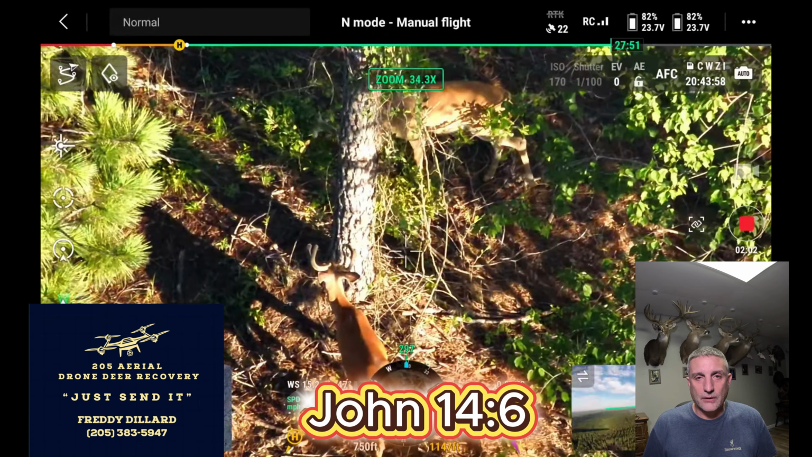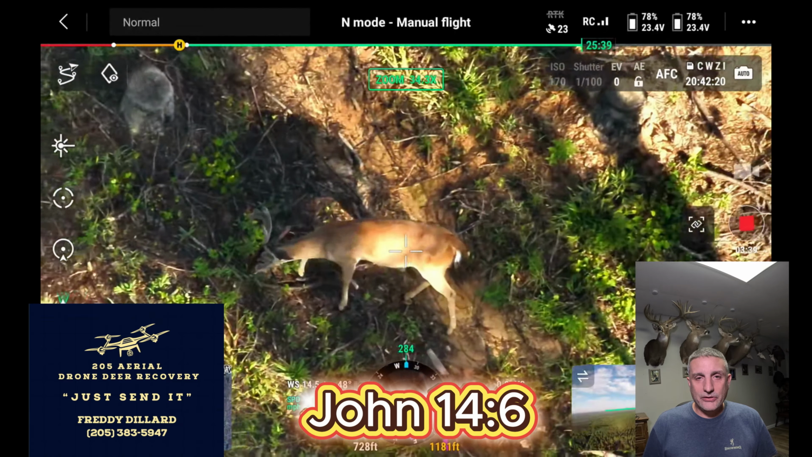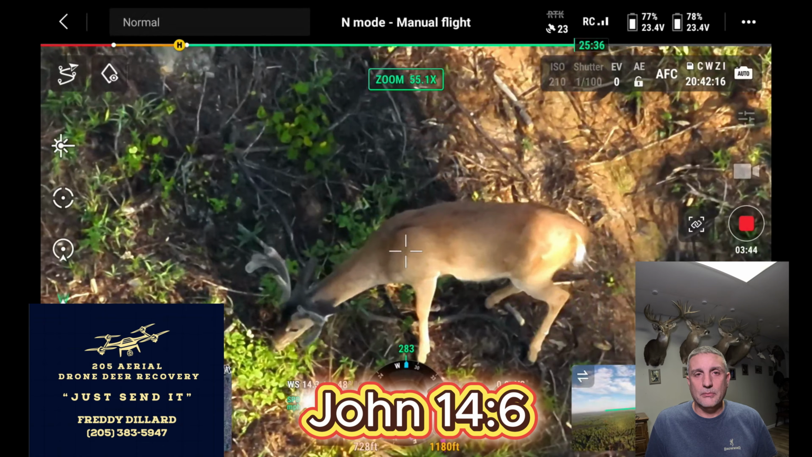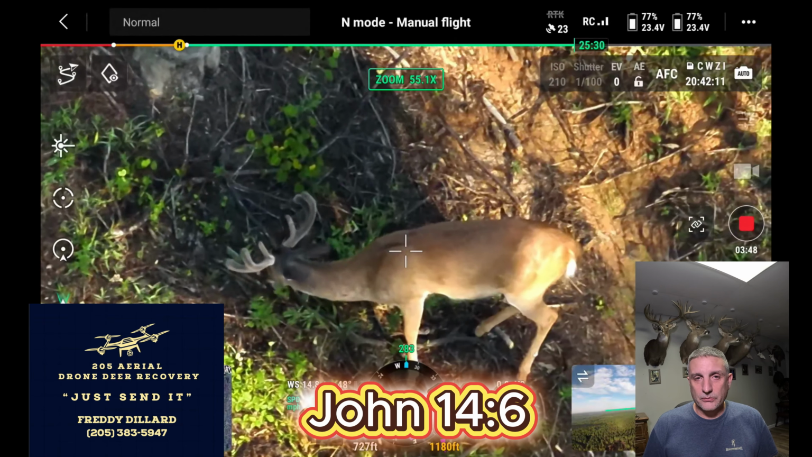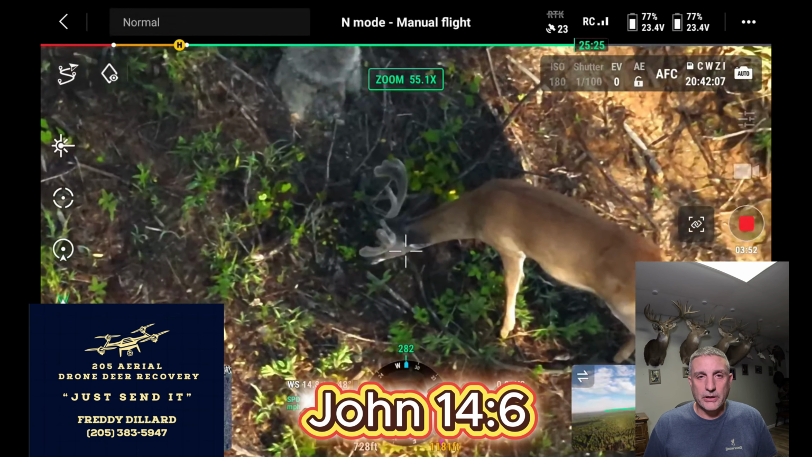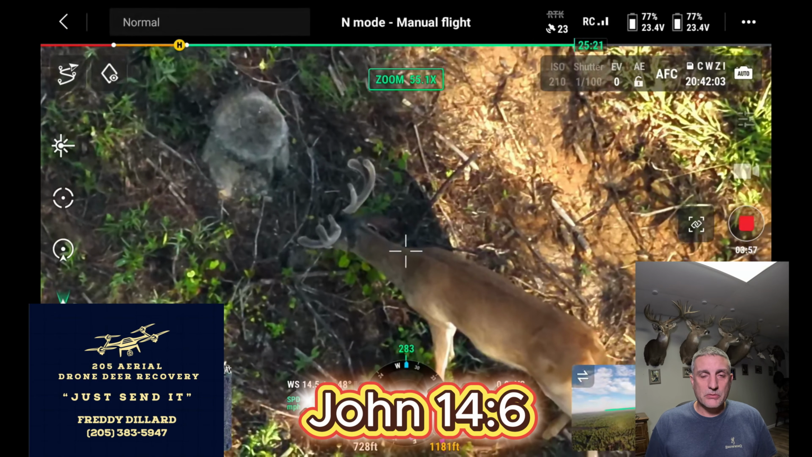You don't have to turn the drone off to do that. It's got the hot swap option. But by the time I got the drone back to where the deer were, the sun had heated everything up. And at that point, I could not distinguish deer from stump, from tree. Everything had heated up, so thermals were just terrible for me at that point. So on that particular day, I wasn't able to actually watch them all the way to bed.